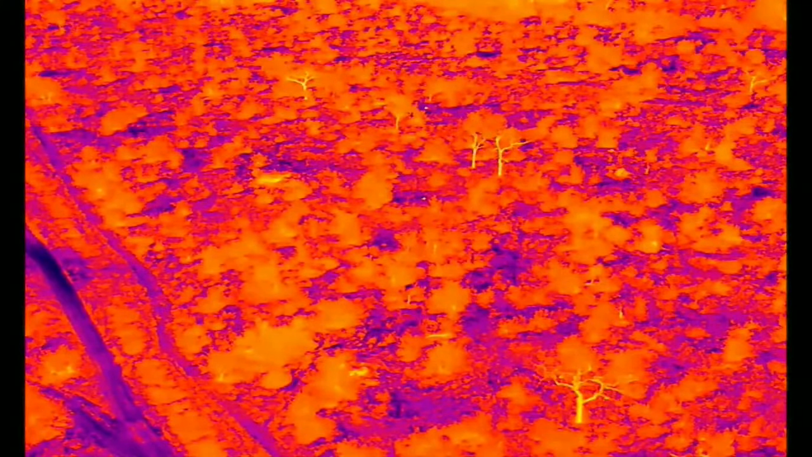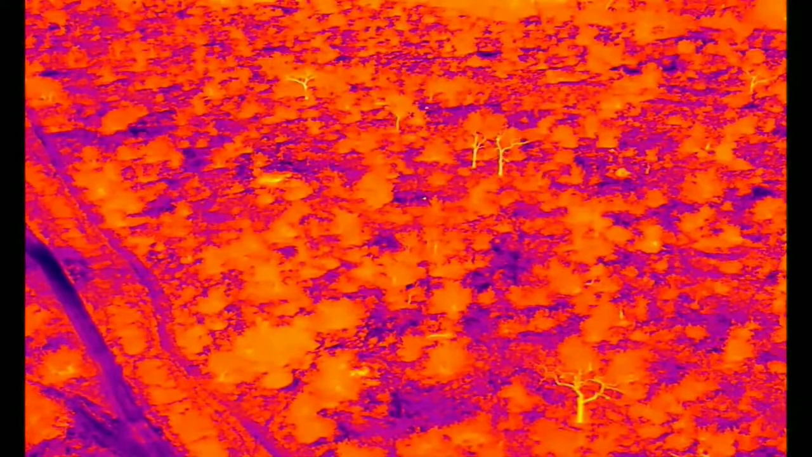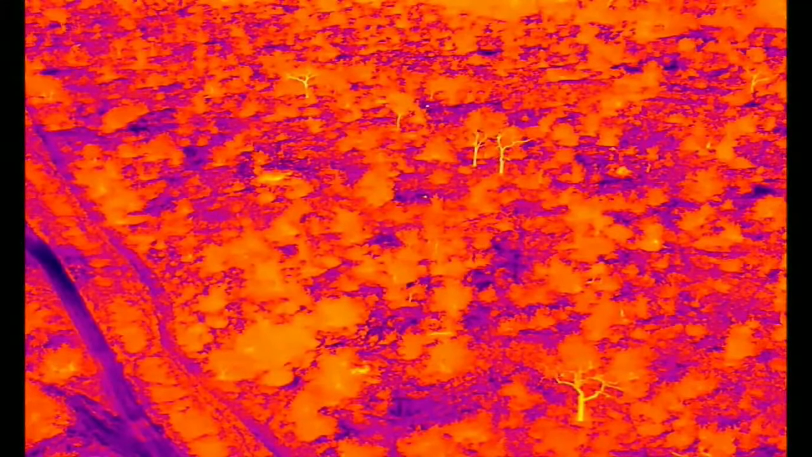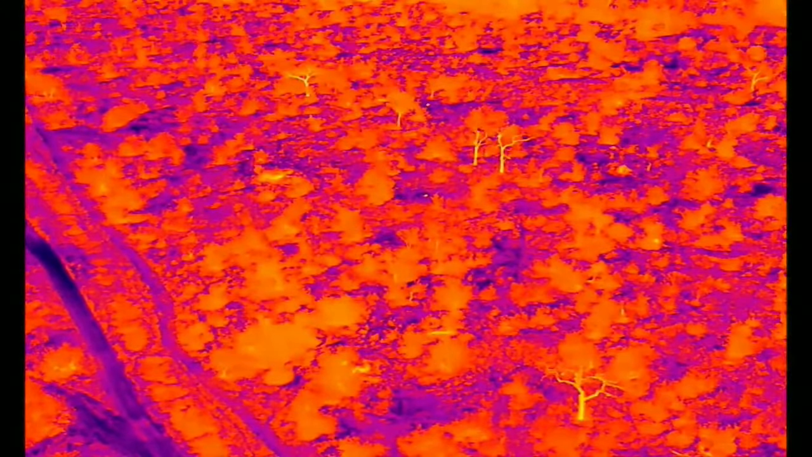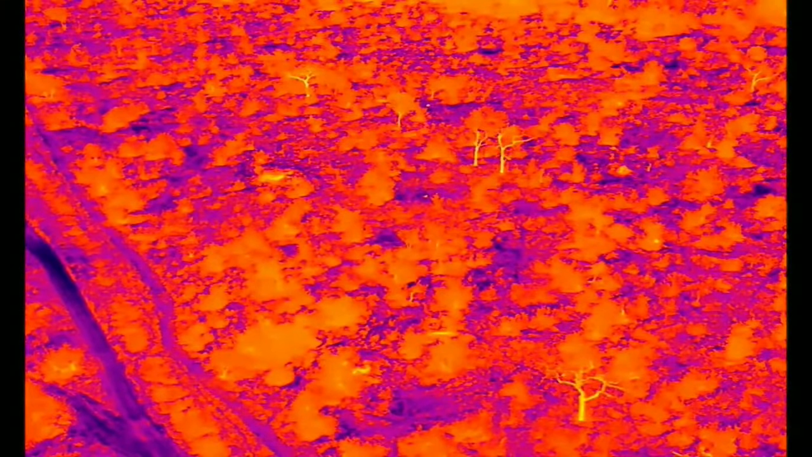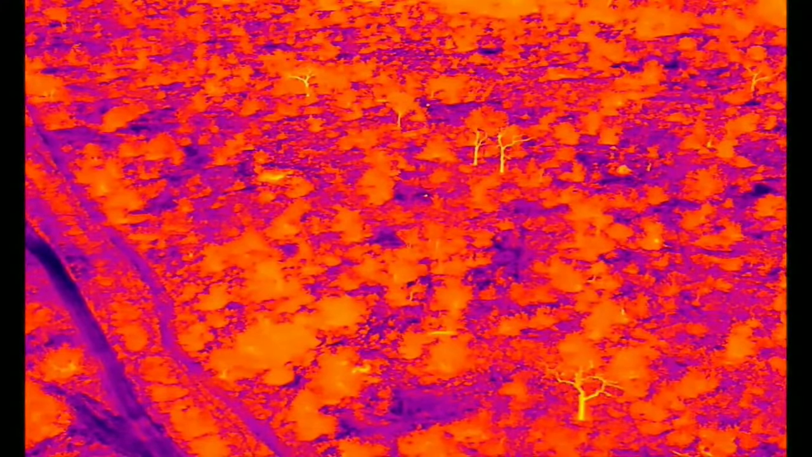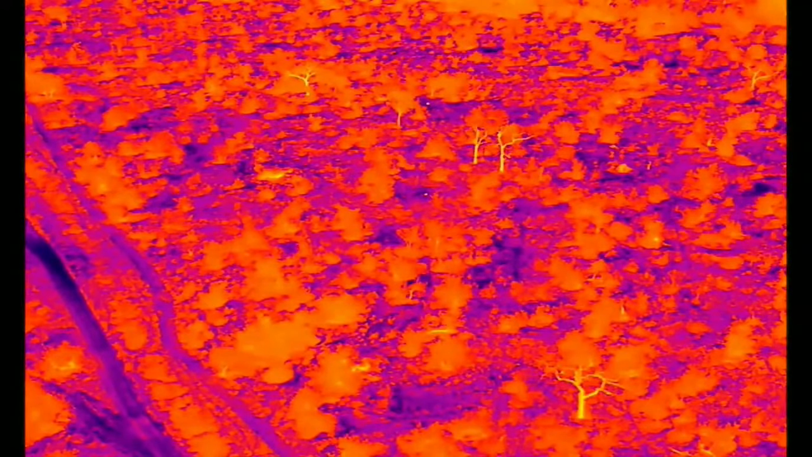Copy that, moving there. Okay, that'll make it easier for us. 19 minutes battery. Okay, so there's his vehicle now. You can see it on the ground. So you won't be able to see him on the drone image just yet, everyone. We're just trying to get him to a position where we can direct him.